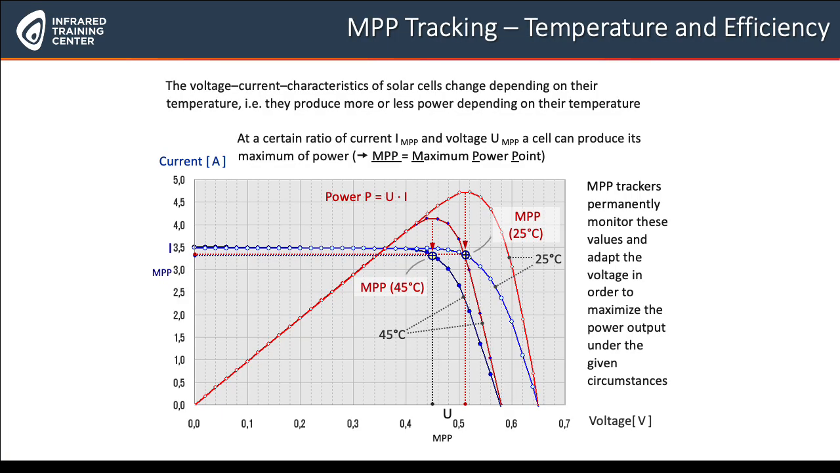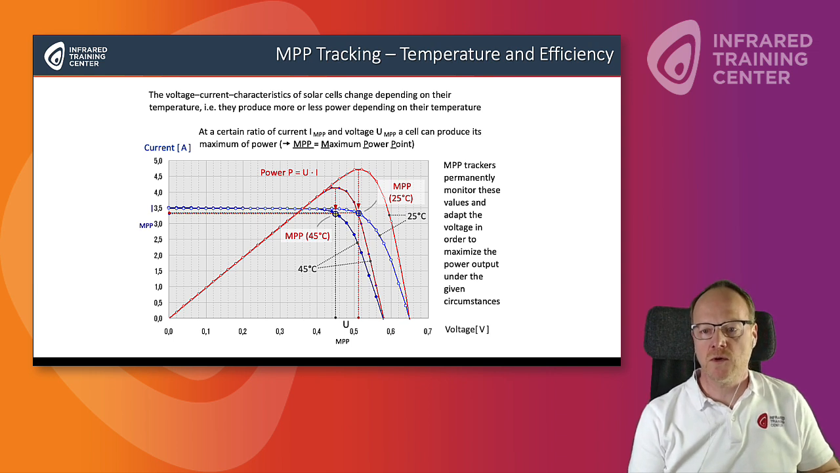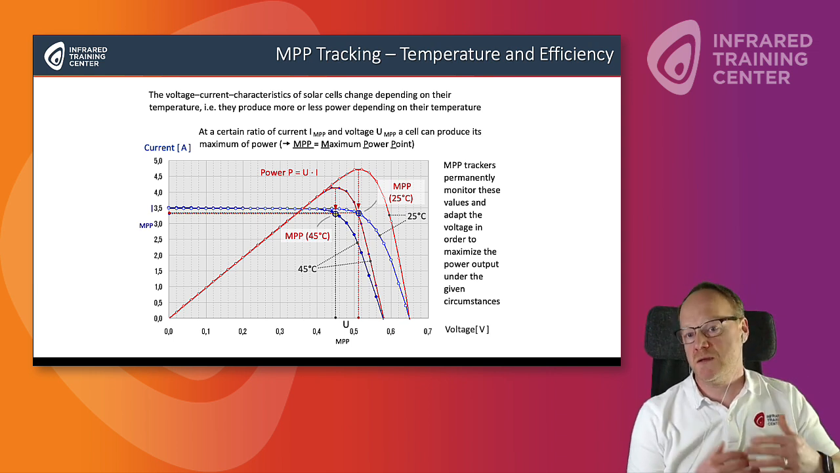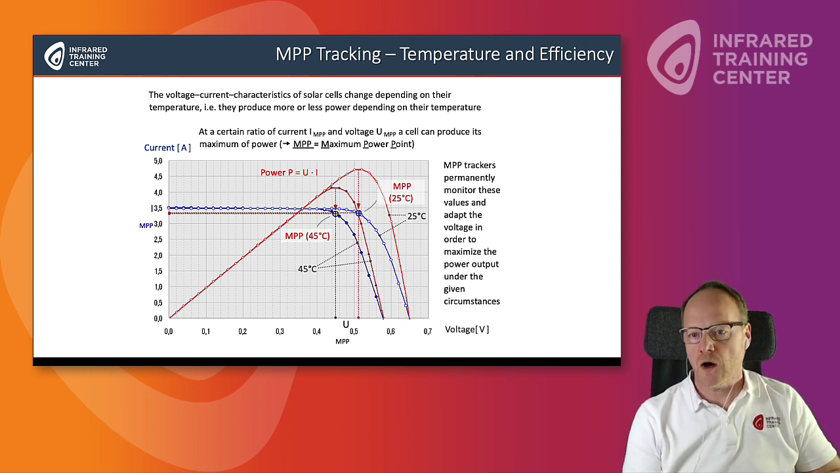I wonder if you've ever come across the term MPPT tracker or MPPTs. Let me just explain in a simple sentence what they do. Those are actually components that monitor. That's why they're called trackers. They track the efficiency of a PV panel. So they're always looking at the maximum output, depending on the temperature of the module, and then of course the output. This is what those MPPTs are made for.